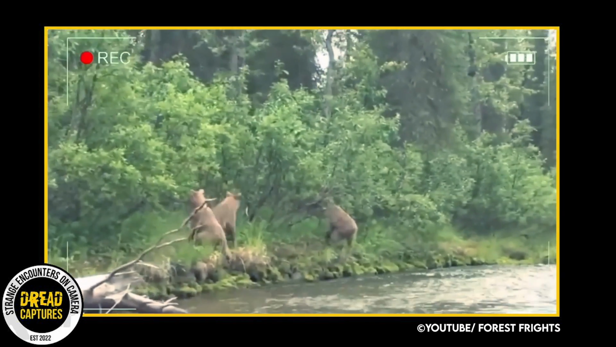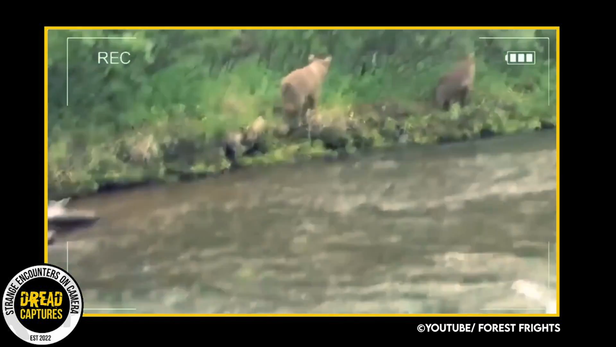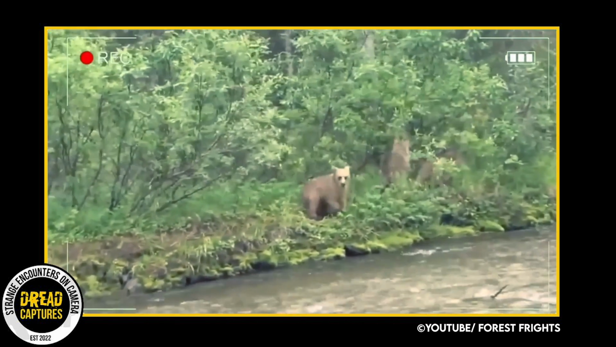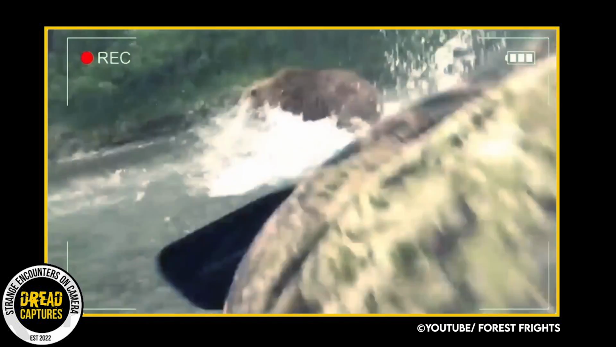Check out this crazy video here. It shows three hunters on a boat floating down a river when they suddenly spot a brown bear and her cubs on the bank. The mother bear charges at the hunters with only a few feet between them.